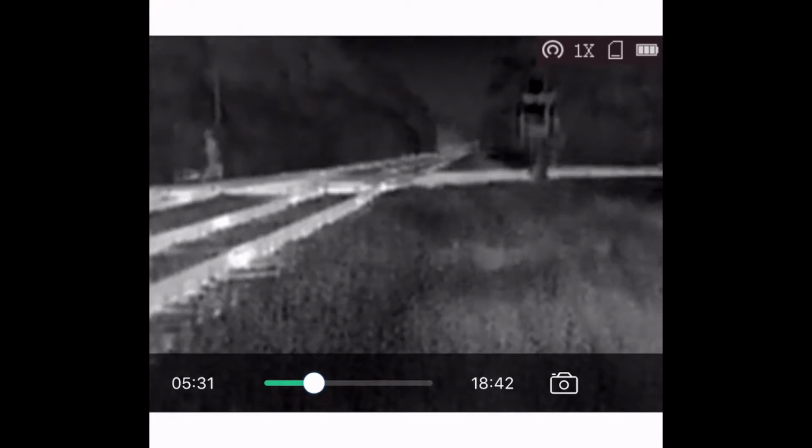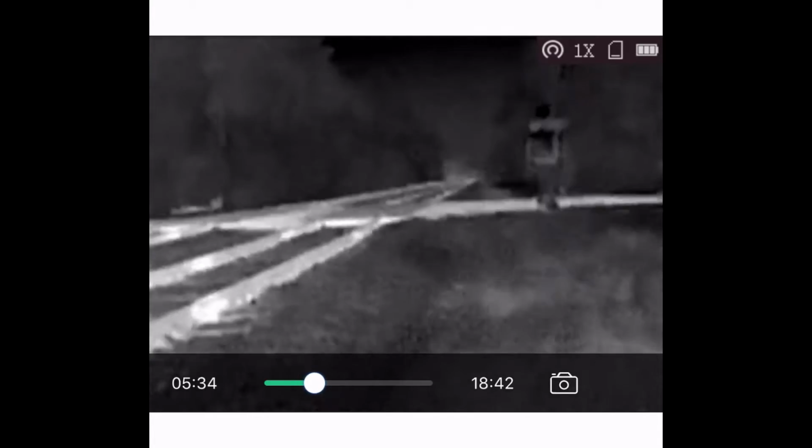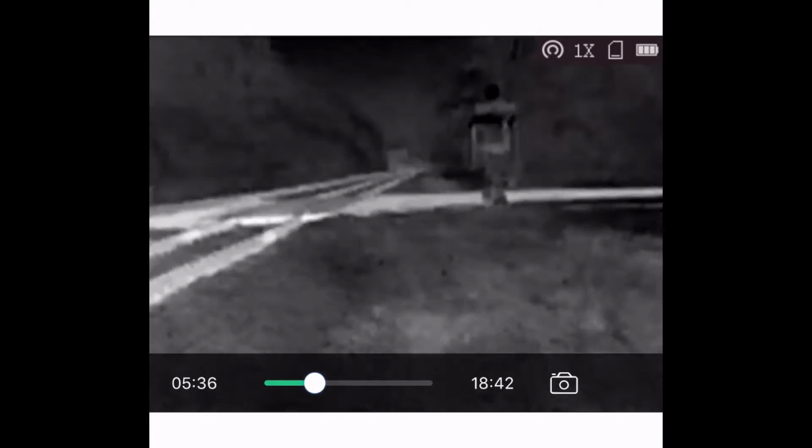Just walking across the tracks. Now, this is white hot, and obviously the road is still really, really hot from the sun. The railroad tracks are pretty hot as well. So then I pull up a little bit. I'm gonna fast forward just a little bit. And as I turn the corner up here,